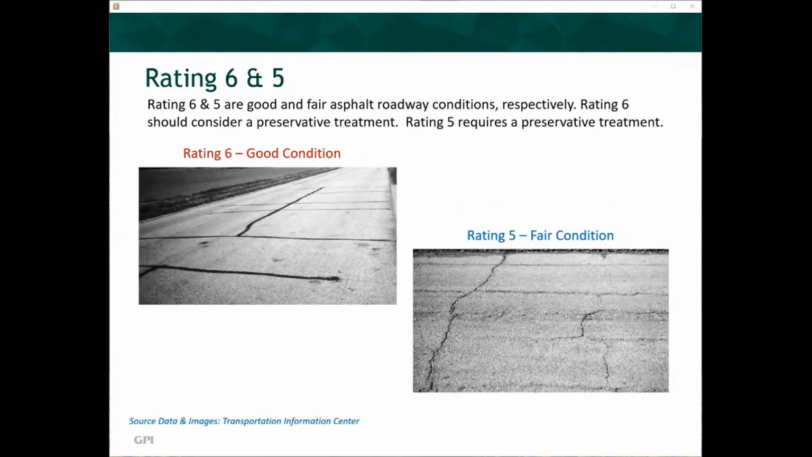Ratings 6 and 5 are good and fair asphalt roadway conditions, respectively. Rating 6 should consider a preservative treatment. Rating 5 requires a preservative treatment. These ratings occur on moderately aged corridors and are still primarily repairable with preservative treatments.